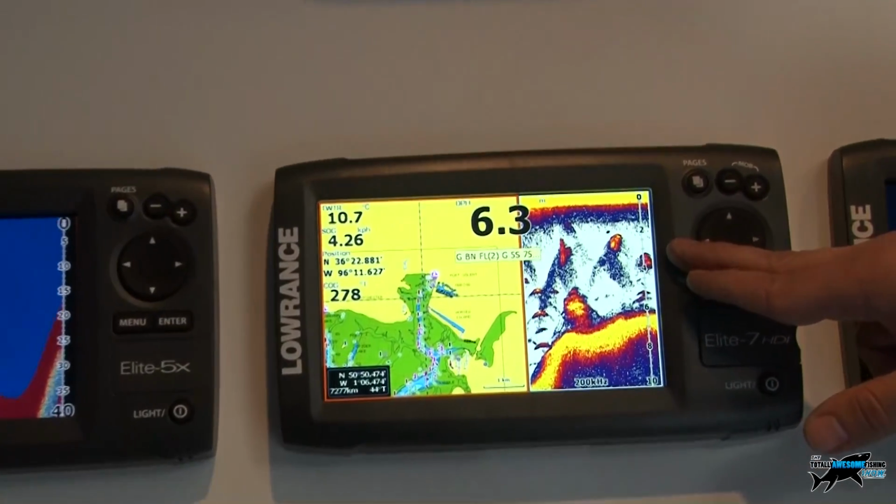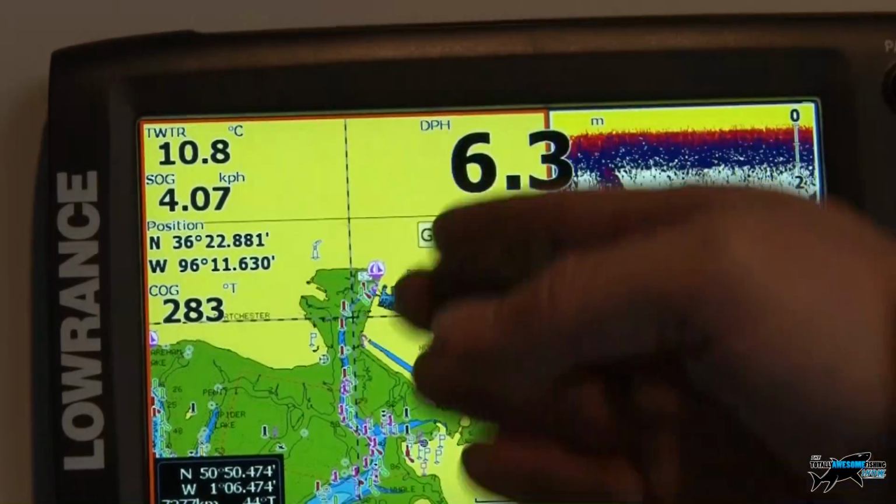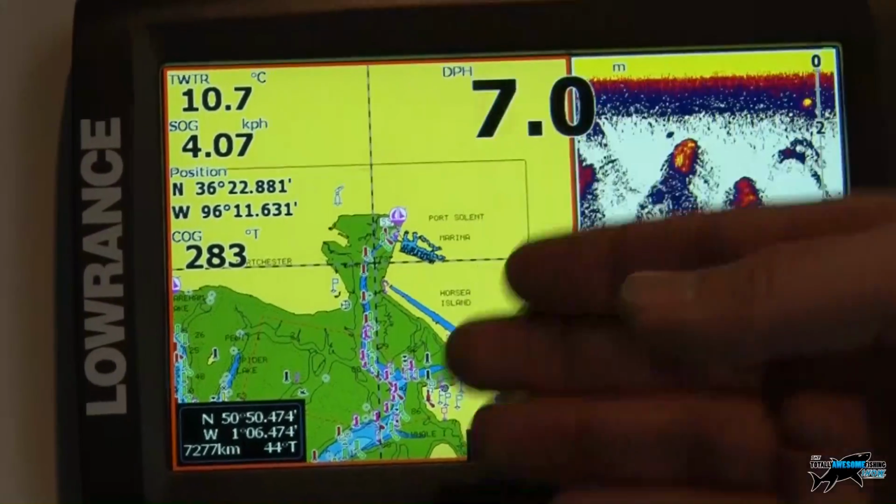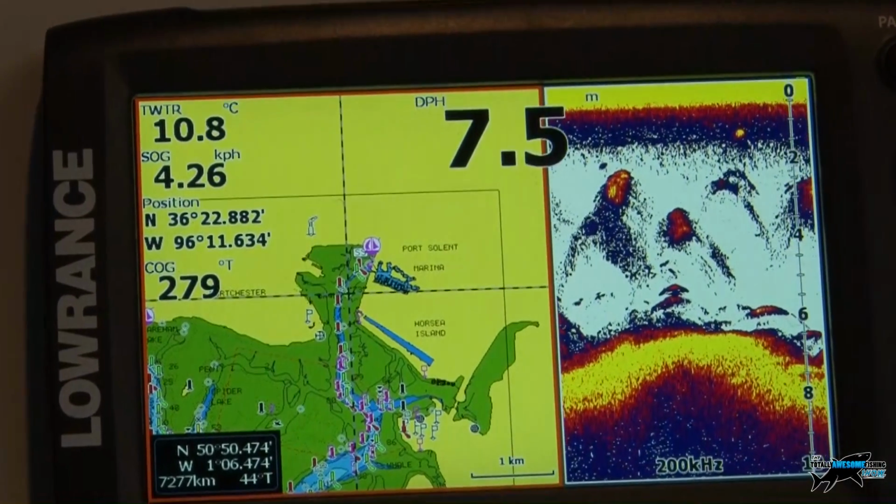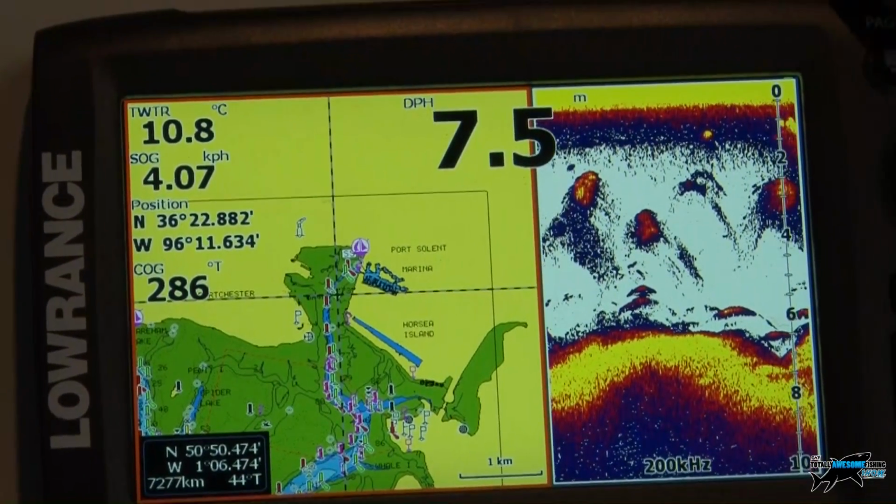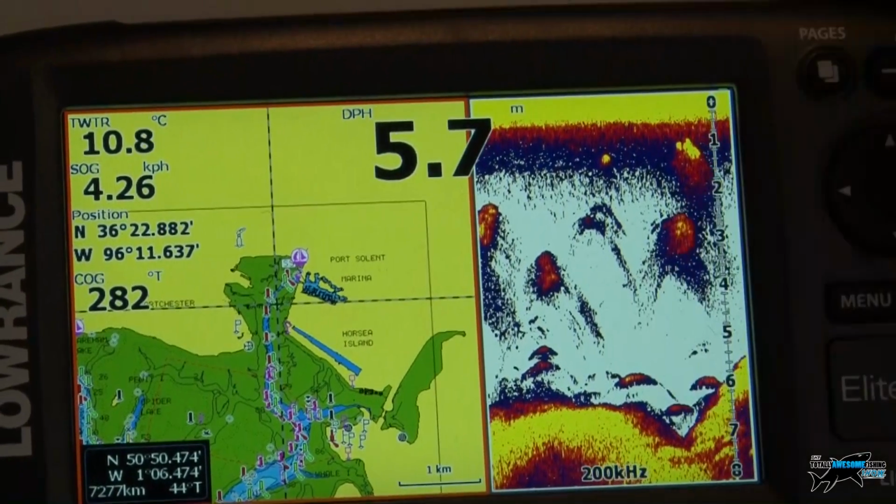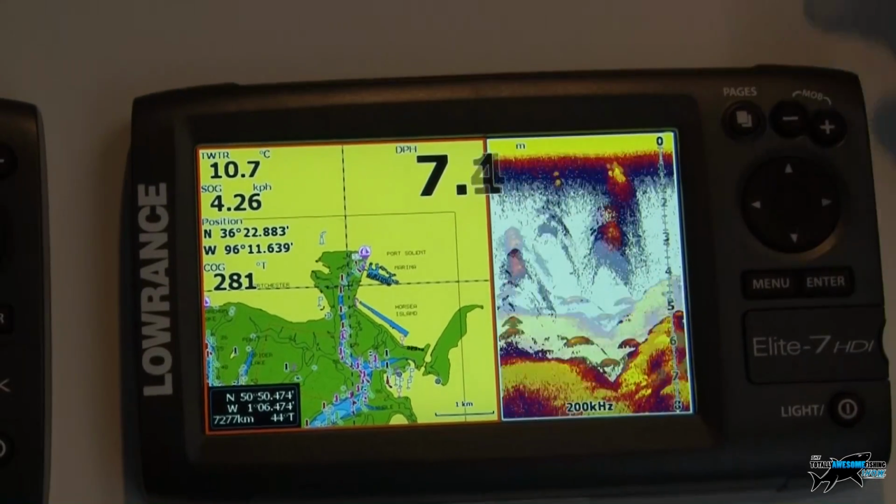Yes. So obviously the chart shows wider, because when you're using the chart page, you want to be able to see your vessel icon overlaid with any of the hazards that are on the chart, whether it be wrecks, shallow water, things like that. And again, with this unit, being HDI, you've got that split of the two different sonar products built in. So you've got the single transducer.